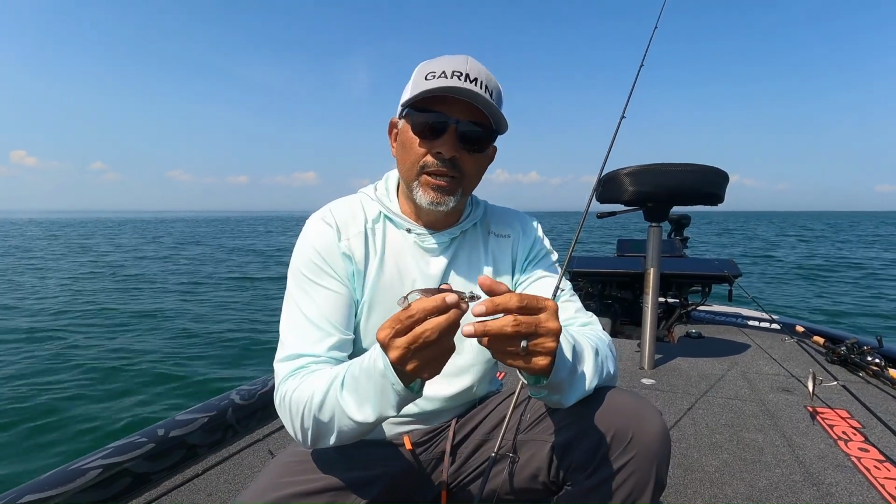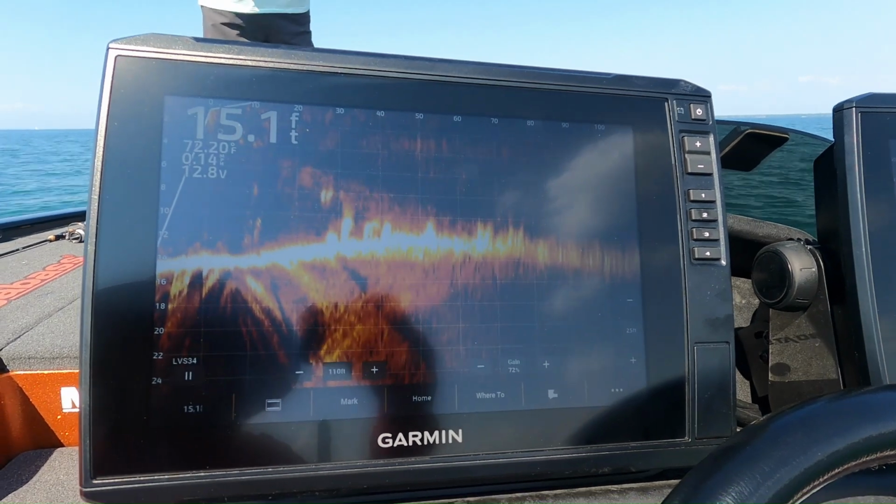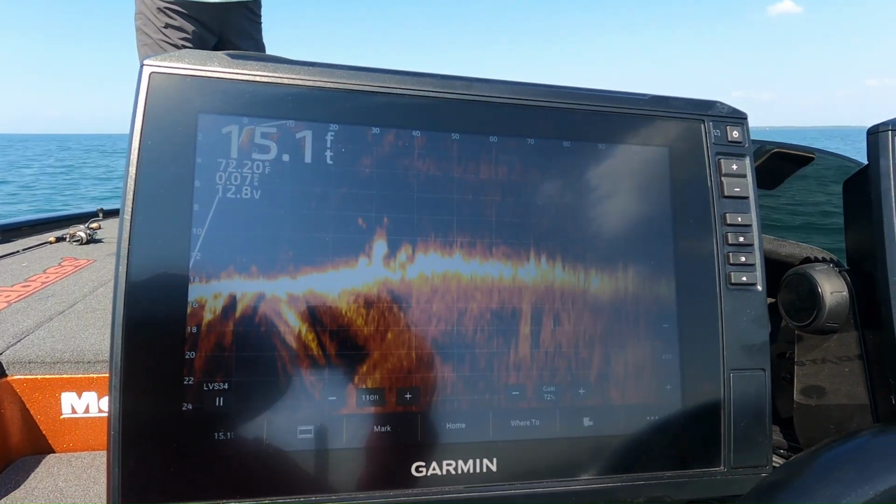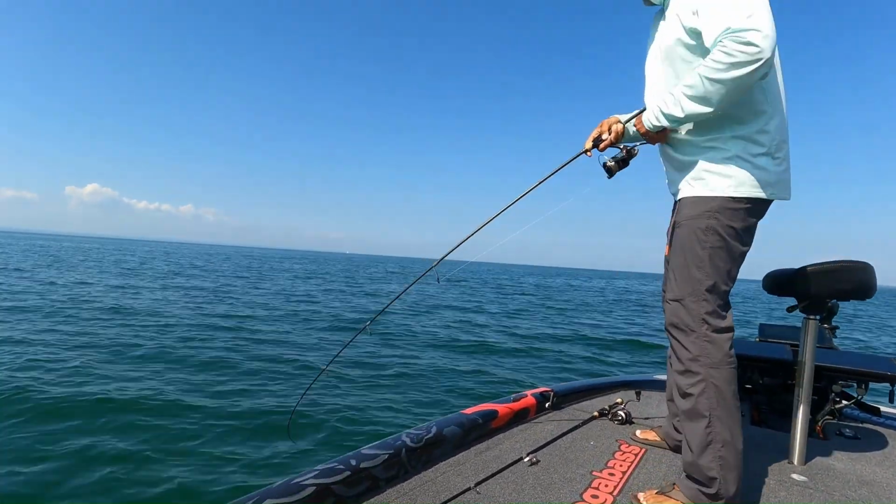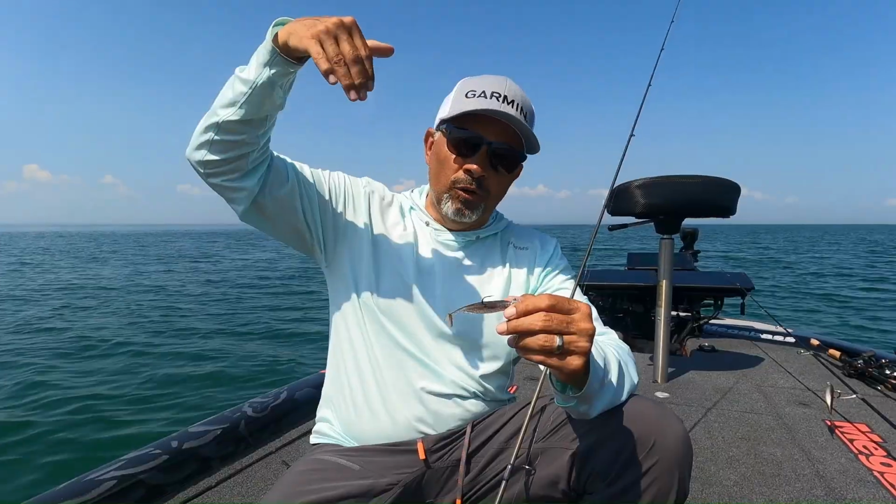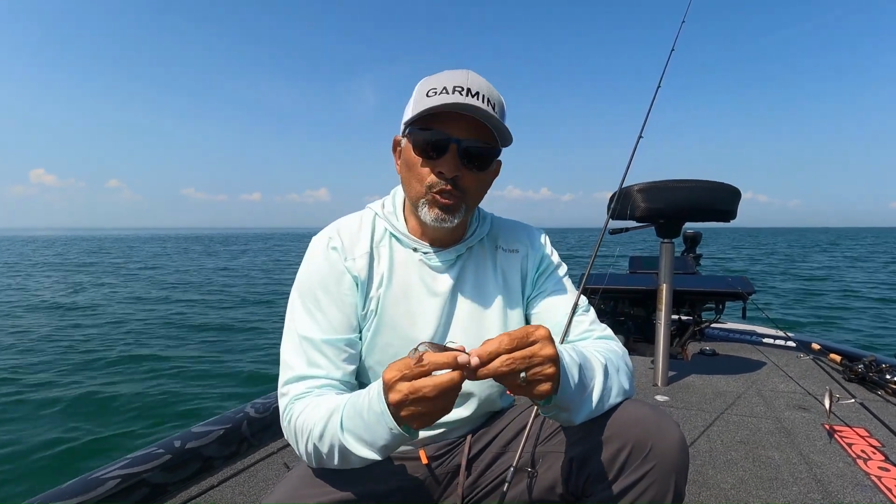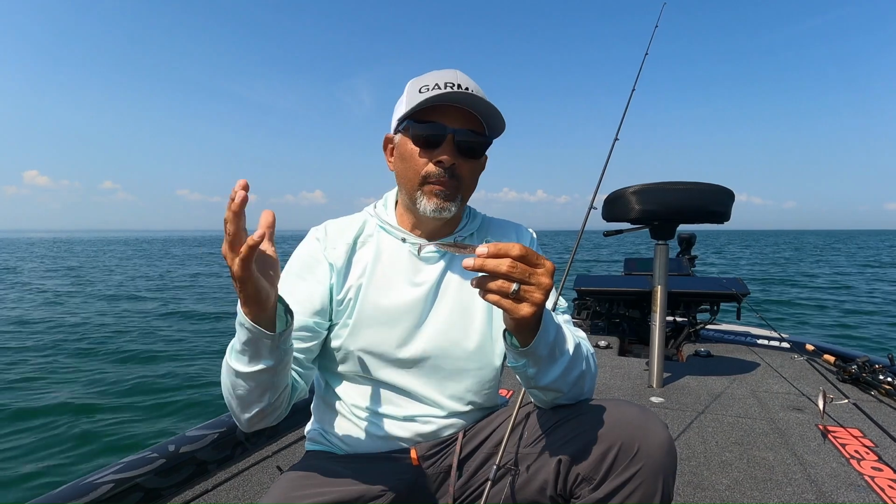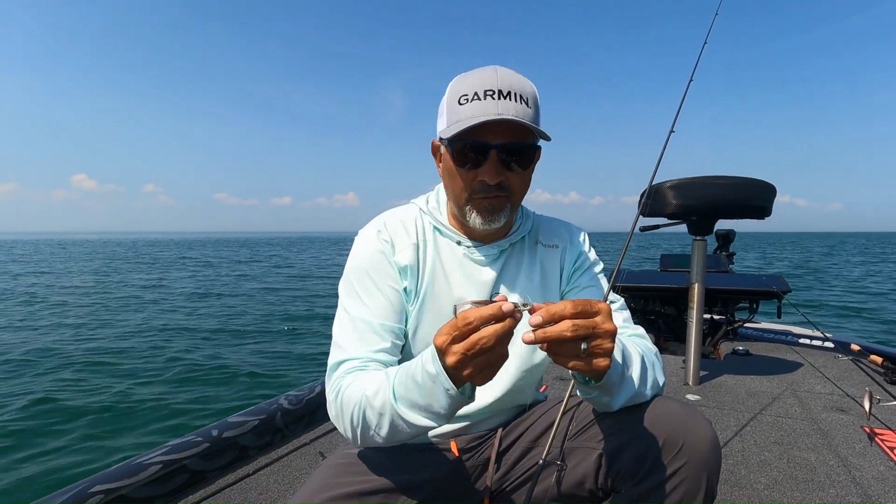The difference between this and a pin is that I want to cast it out there the same way. I want to get it right over their head, let it flutter down real natural. The lighter head gives you a more natural fall. A heavier head is going to give you a quicker fall that may not look as natural. So I always say get away with the least amount of weight that you can with the conditions and the depth that you're fishing. But playing around is definitely key.